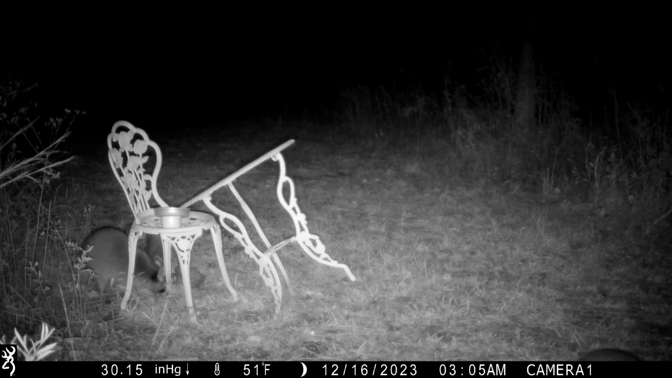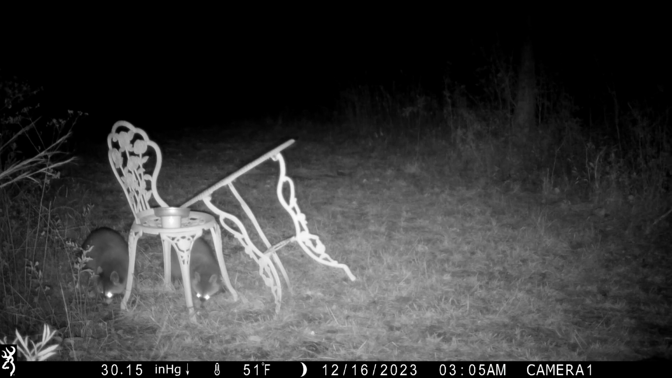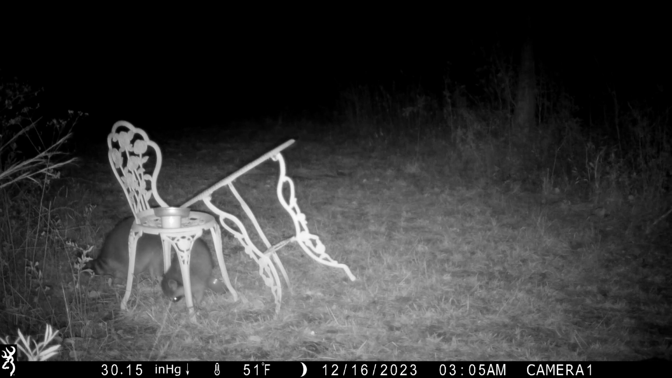So what do you all think? Same raccoons that we've been seeing all night? Or different ones? In the middle of thick, dense forest, not near a town.